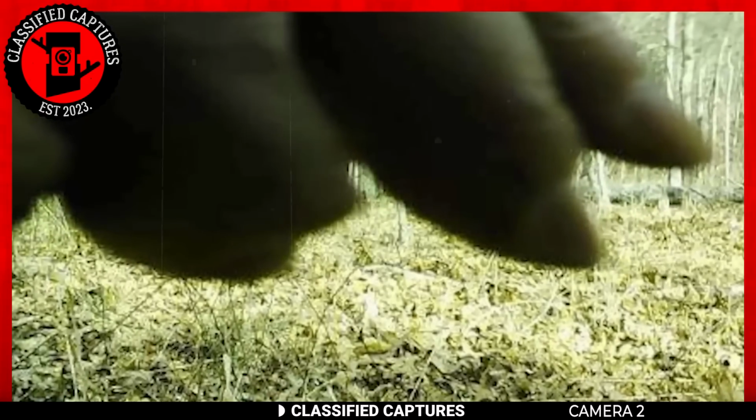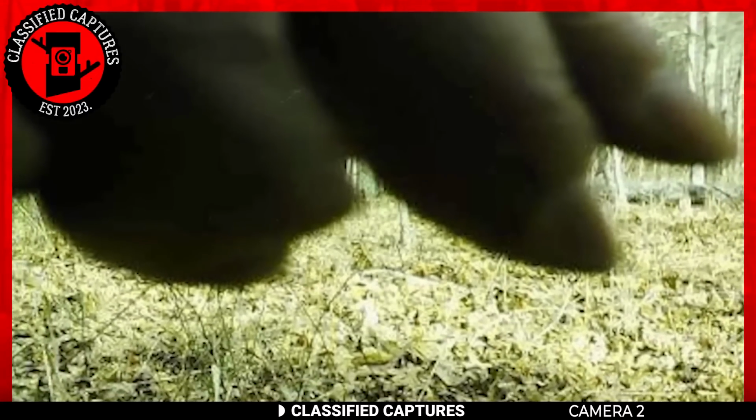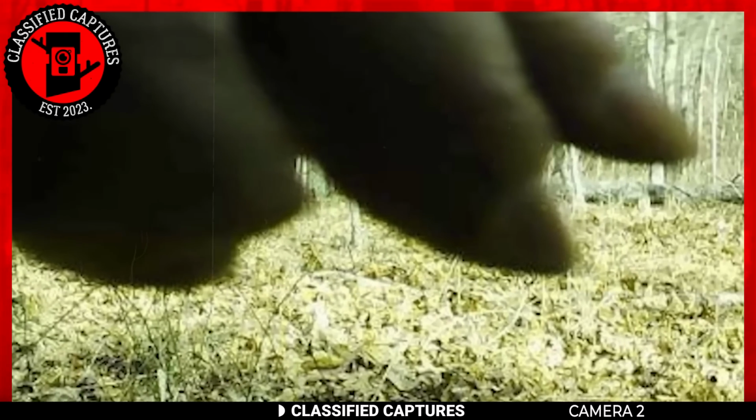Still on the bizarre and strange, take a look at this next Trailcam capture. What does it look like? Claws, right? But what creature could have claws like that? What kind of creature could possess such claws? At a quick glance, they resemble humanoid hands, even a bit like primate hands. I mean, look closely and you start to see it.